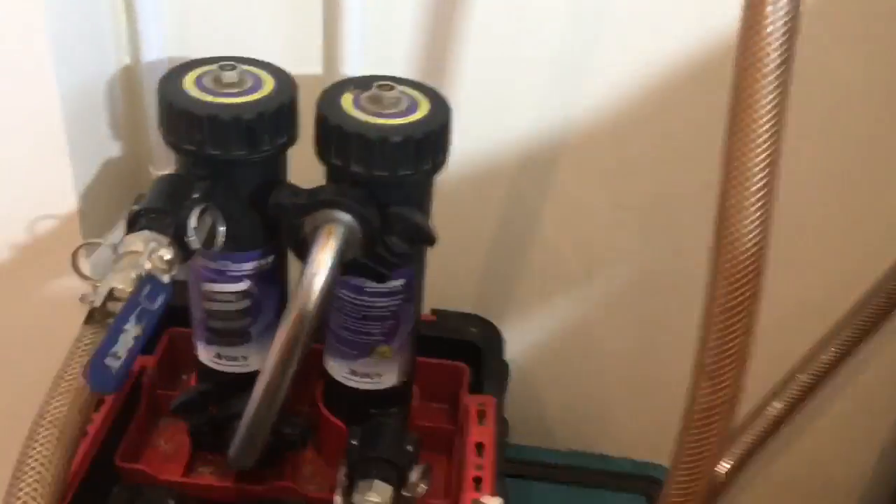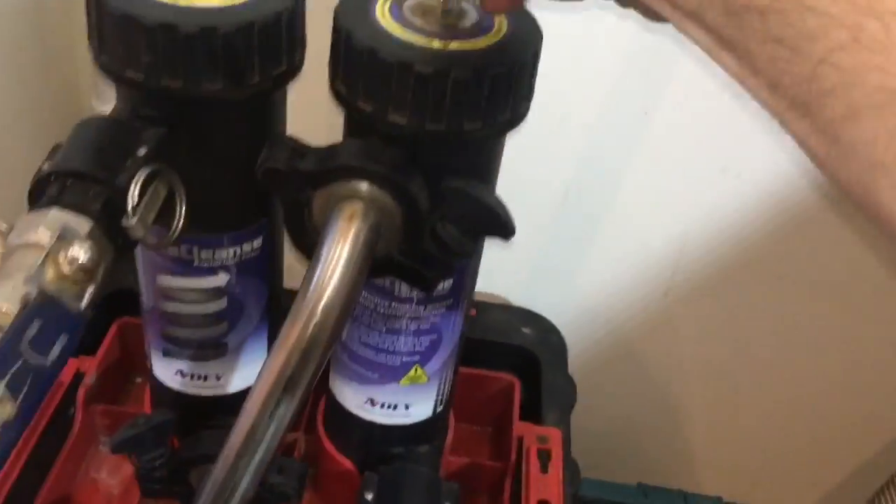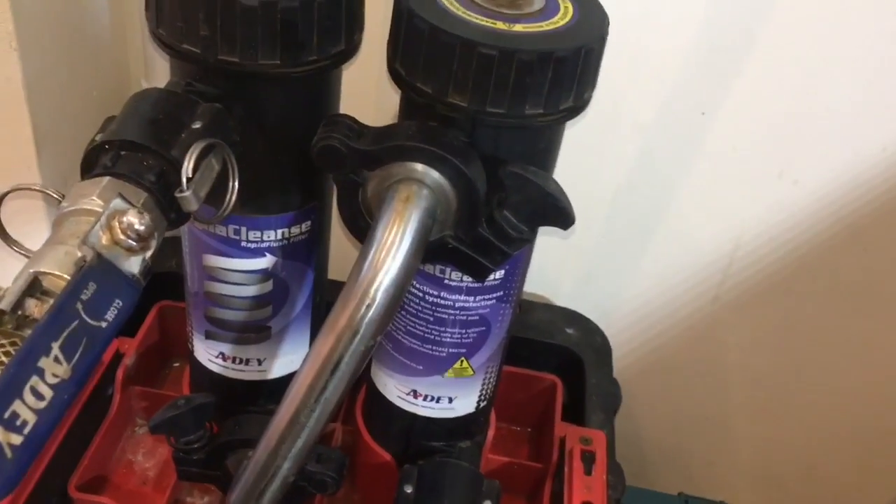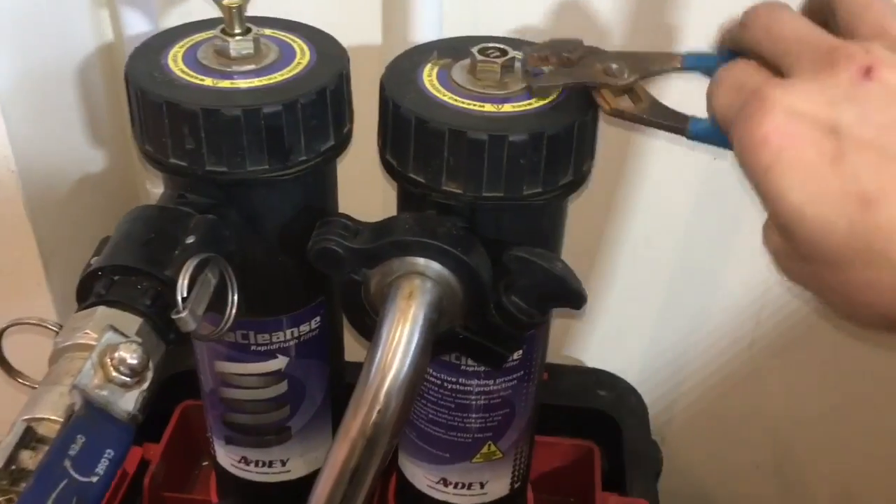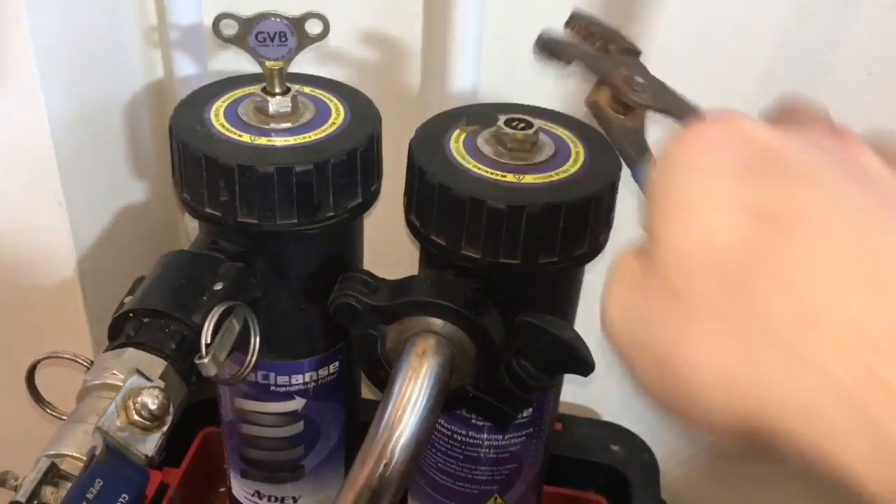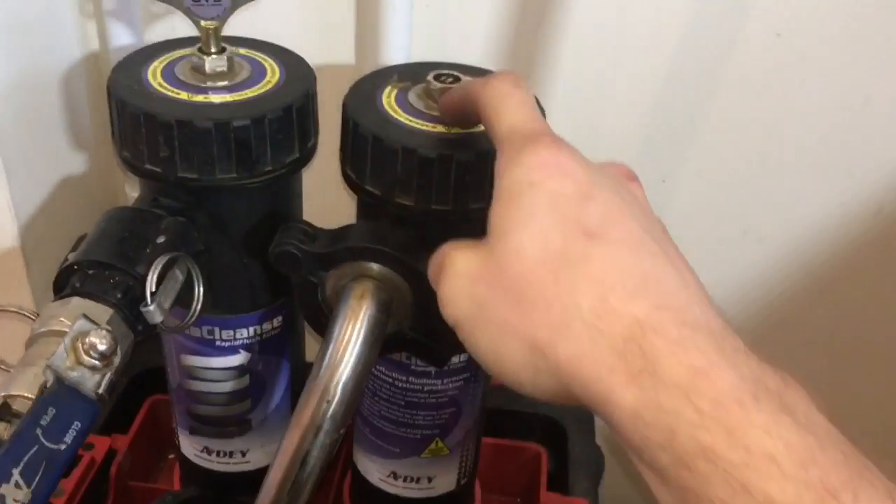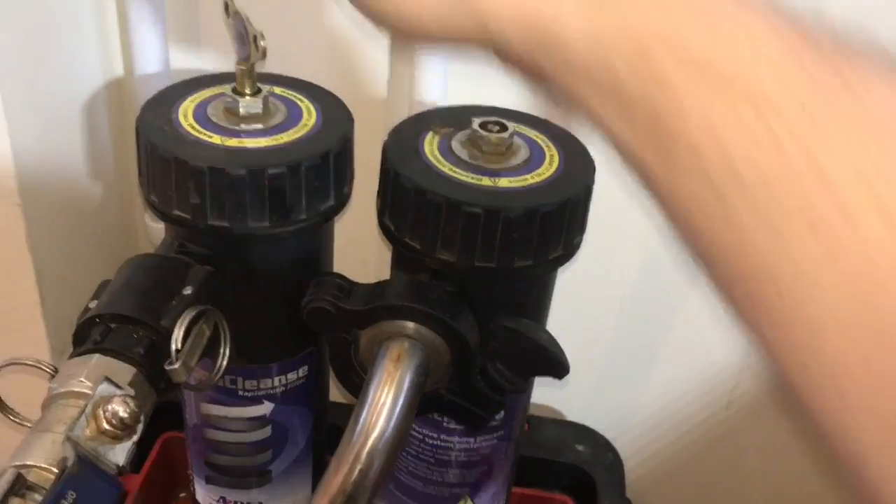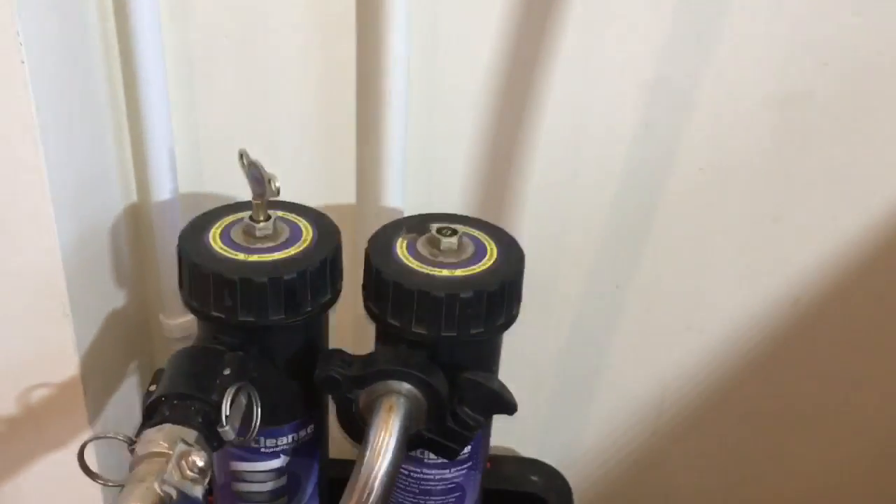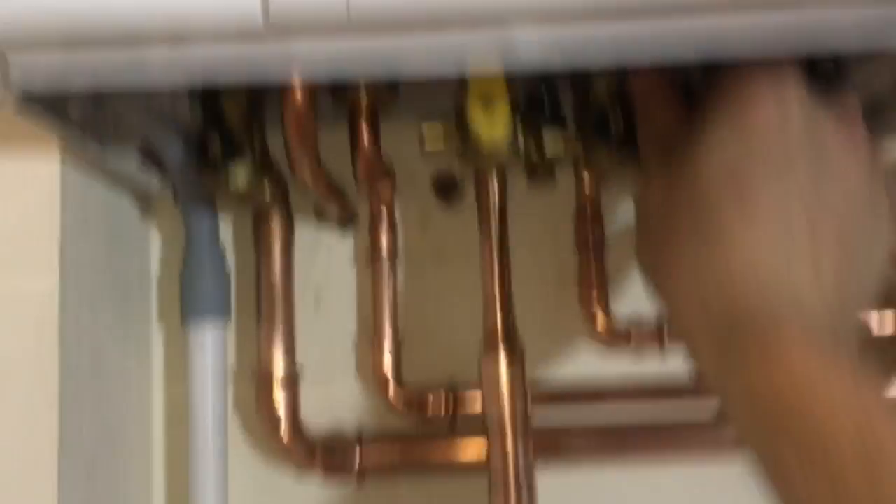That's now made the circuit, and the Magnacleanse is part of the system. So the first thing we need to do is fill them up, vent them and get the air out. That's just a bit loose because it is so old. So as we're on a sealed system, we can see there the pressure's gone down, so we just need to add a bit of pressure in.